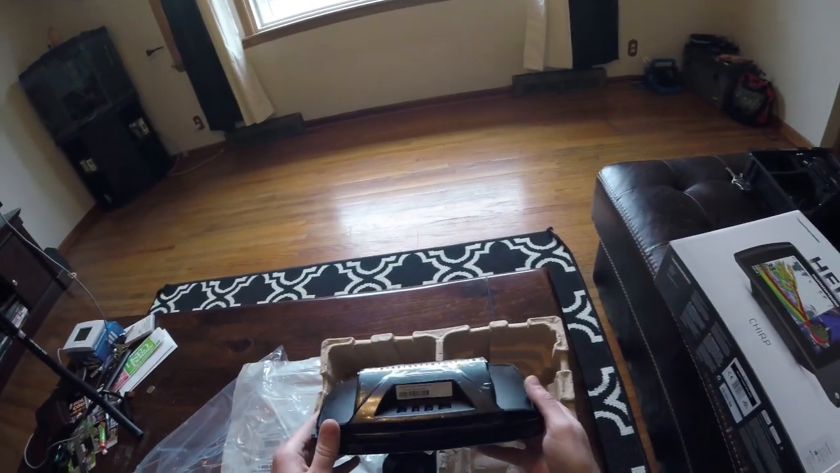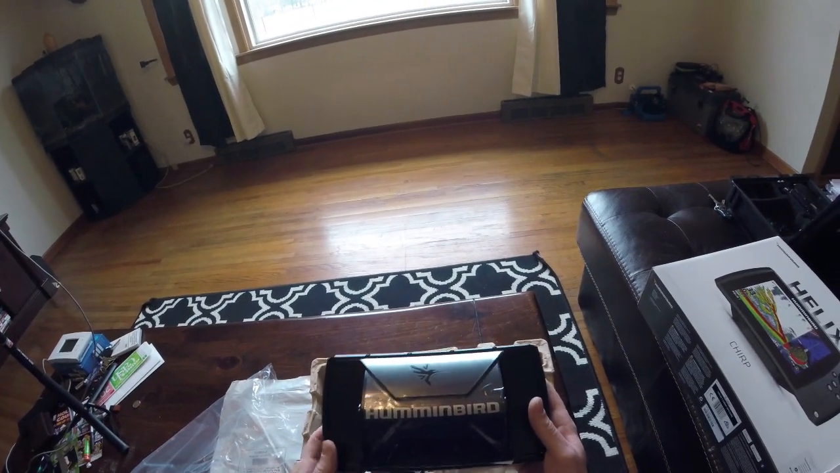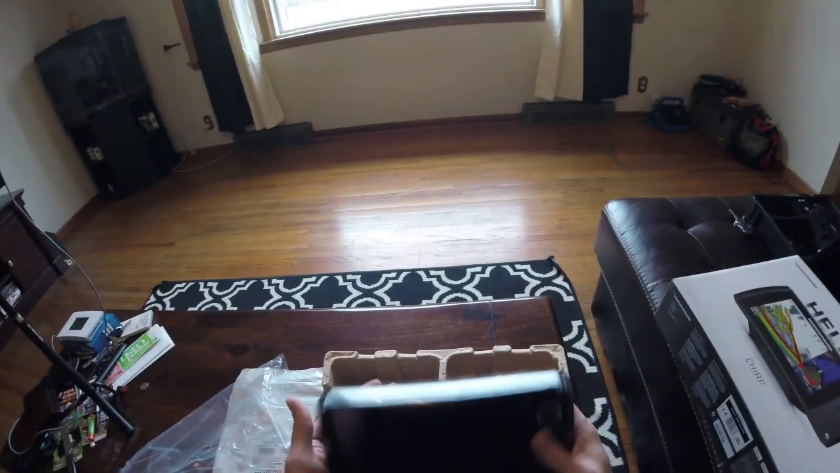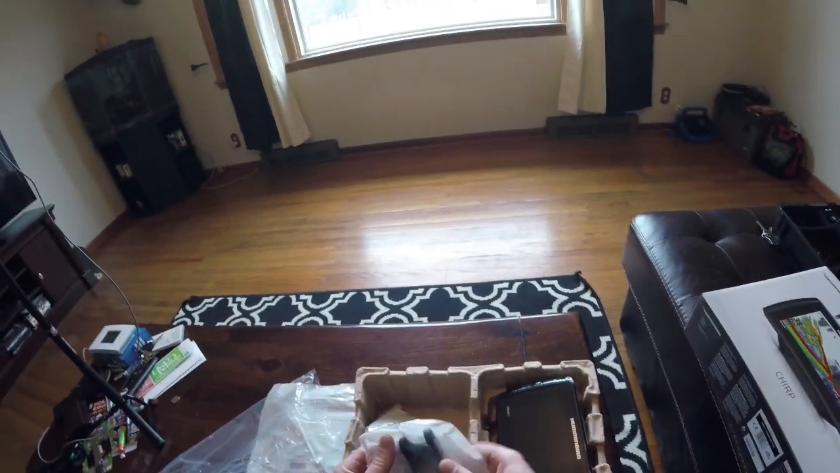You know, it's got all the connections on the back for the networking, everything you want to do. So that's the unit right there. Good looking unit, sharp, not very big. Let's put that back in there, see what else we got here.